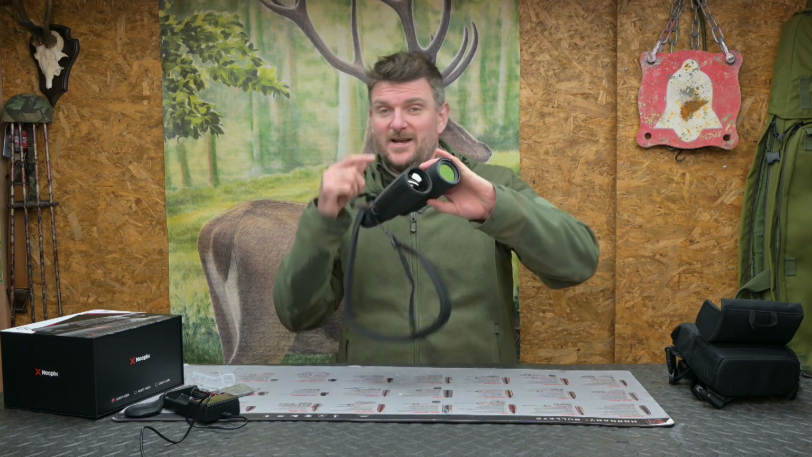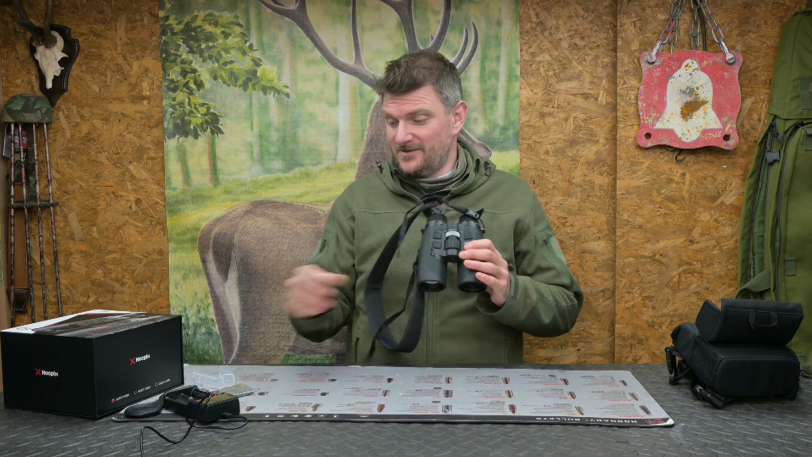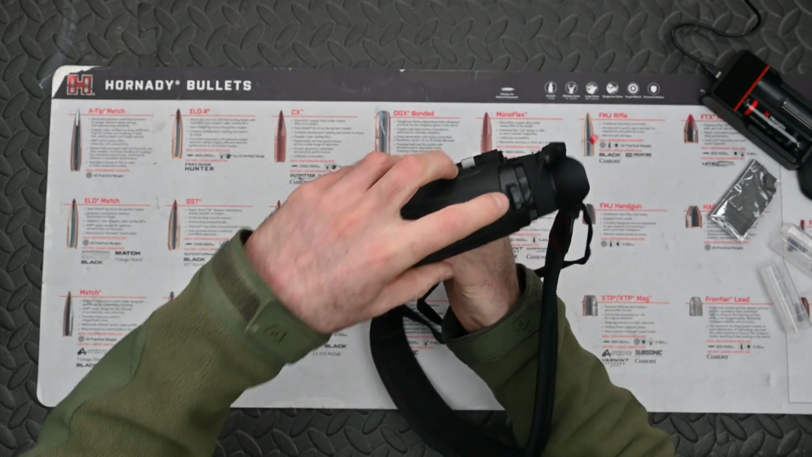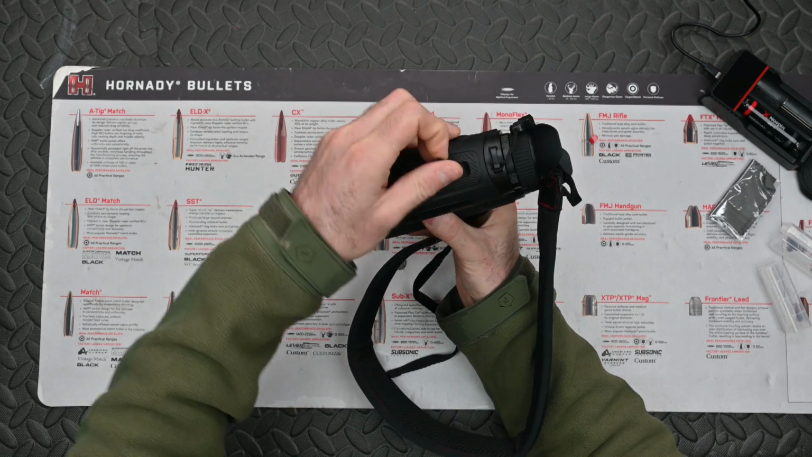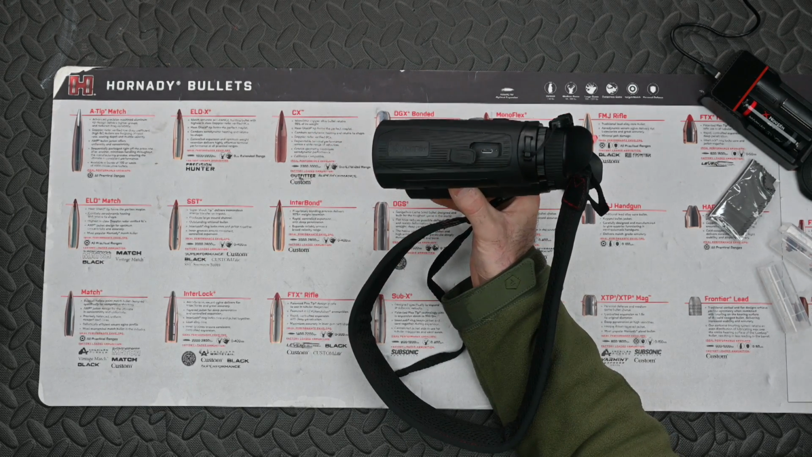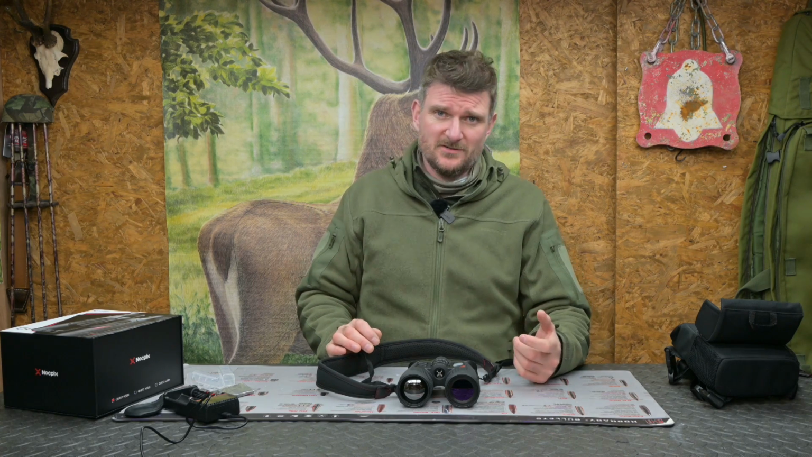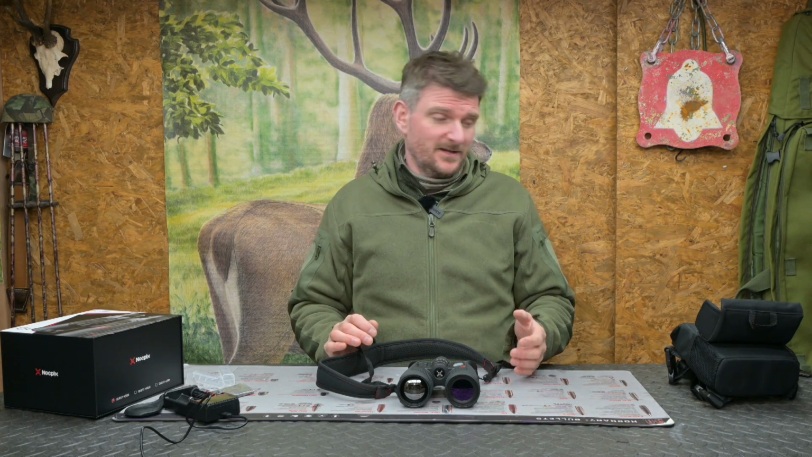But interestingly, as well as that external 18650 battery, and there is a spare as well, there is also an internal battery to this which will then charge when it's plugged in on the USB-C cable which is supplied with it. That USB-C cable can also be plugged into your home computer to download video and stills footage, as well as that charging capability from it.